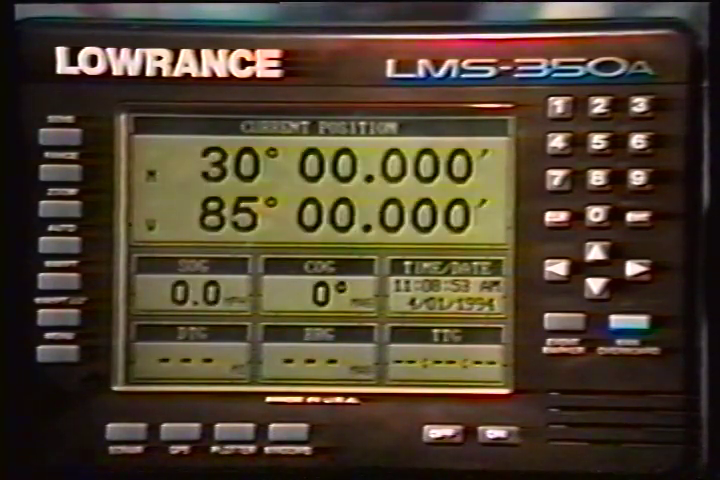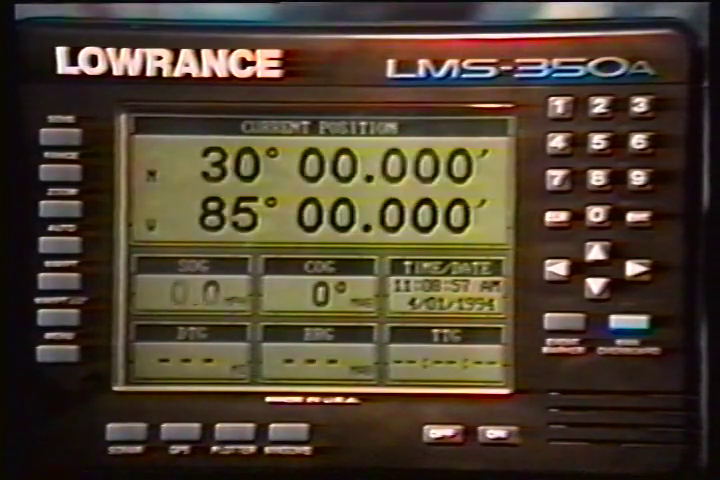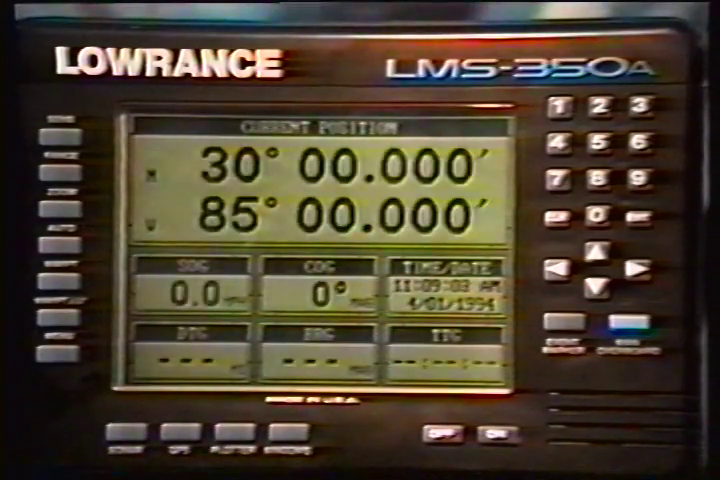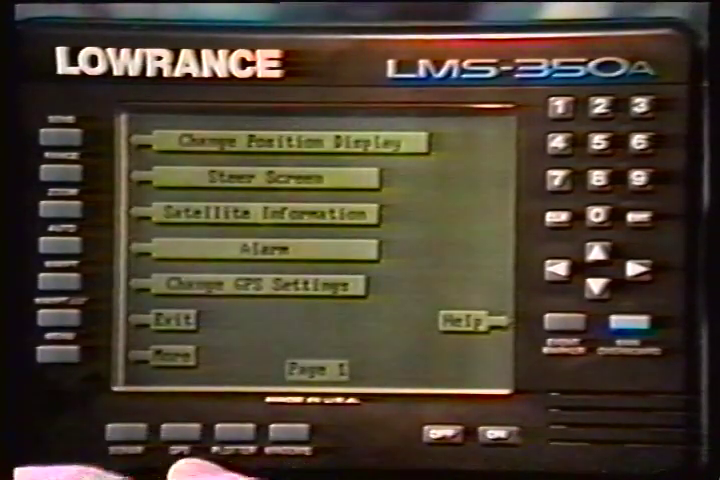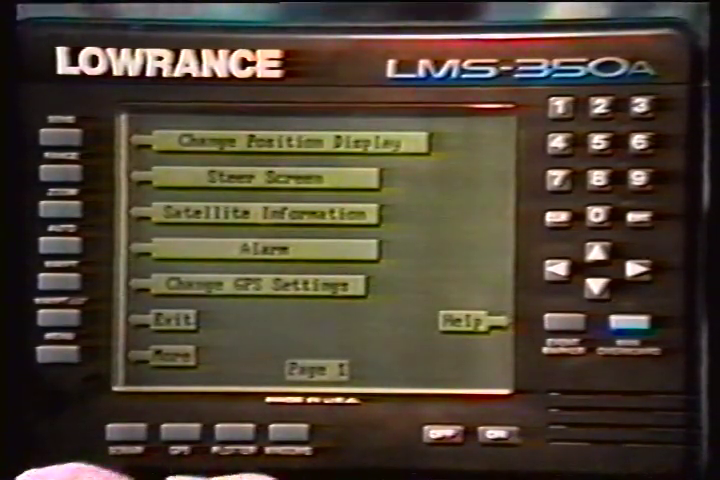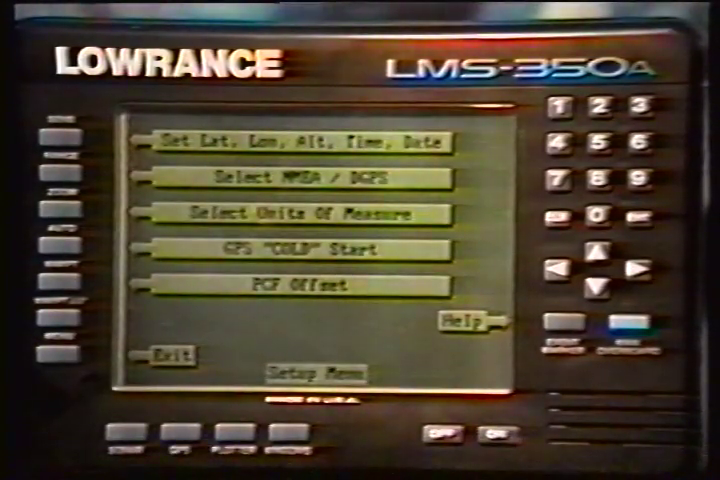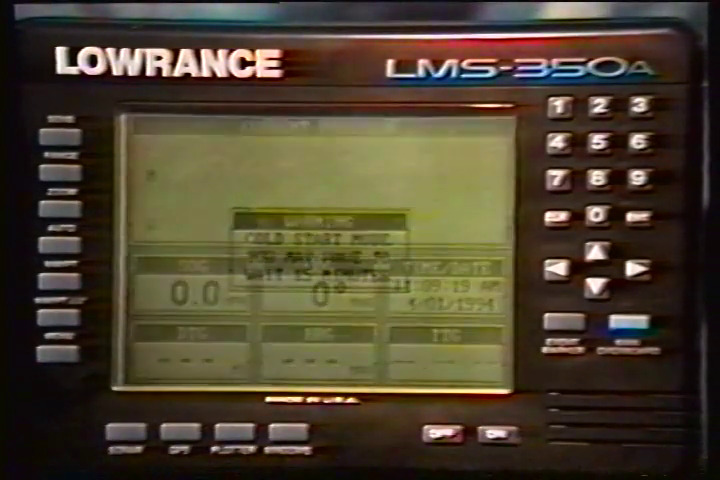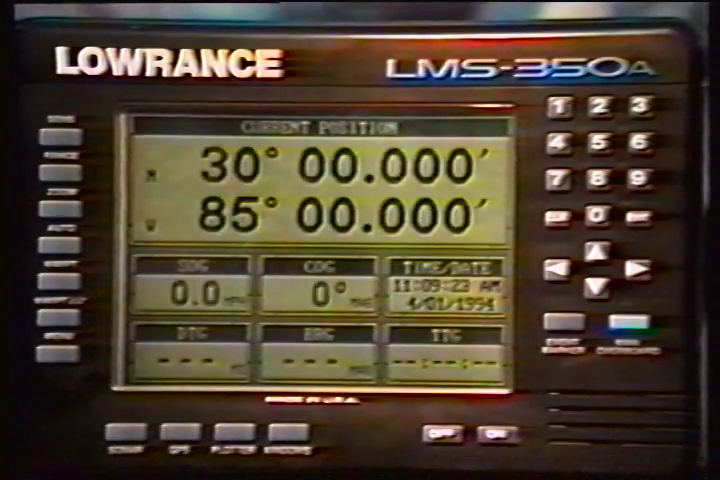If the unit can't lock onto the satellites using the data you've given it, or if it has trouble finding the satellites, perhaps it is using the wrong data. To send a cold start message to the receiver, press the menu key. Now press the key next to the Change GPS Settings label. And finally, press the key next to the GPS Cold Start label. The unit will begin a cold start technique to find the available satellites. It should lock onto them in 15 minutes or less.